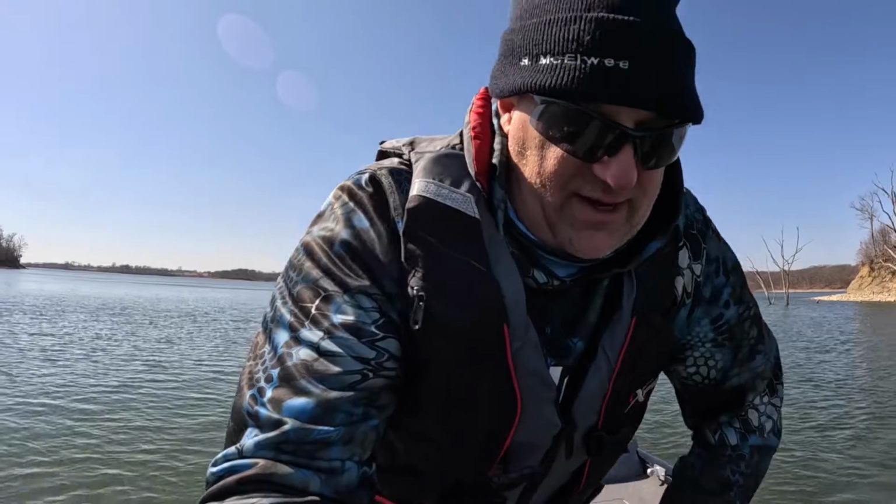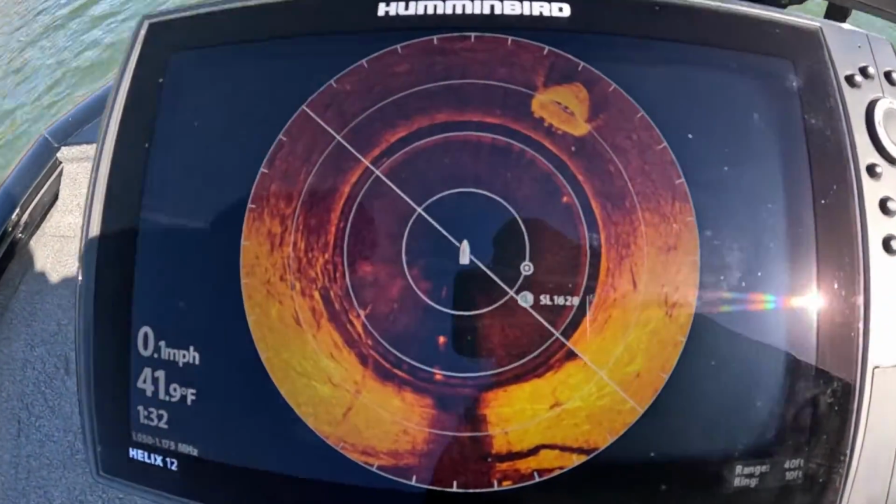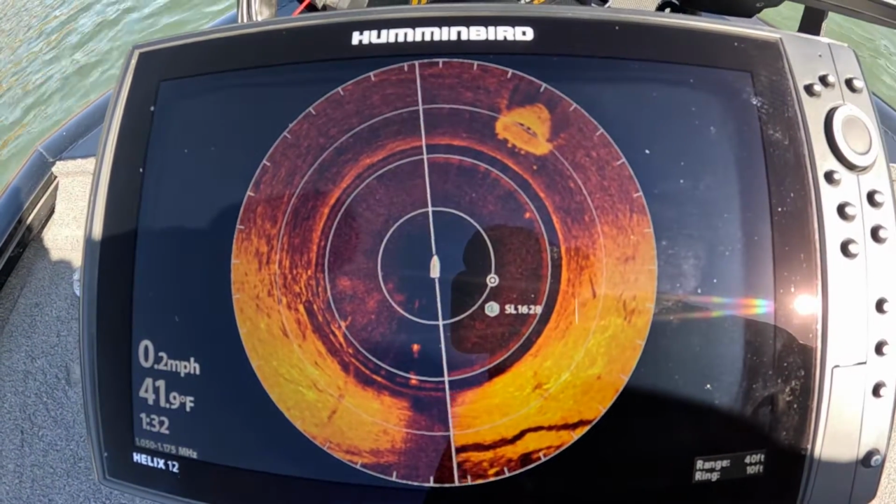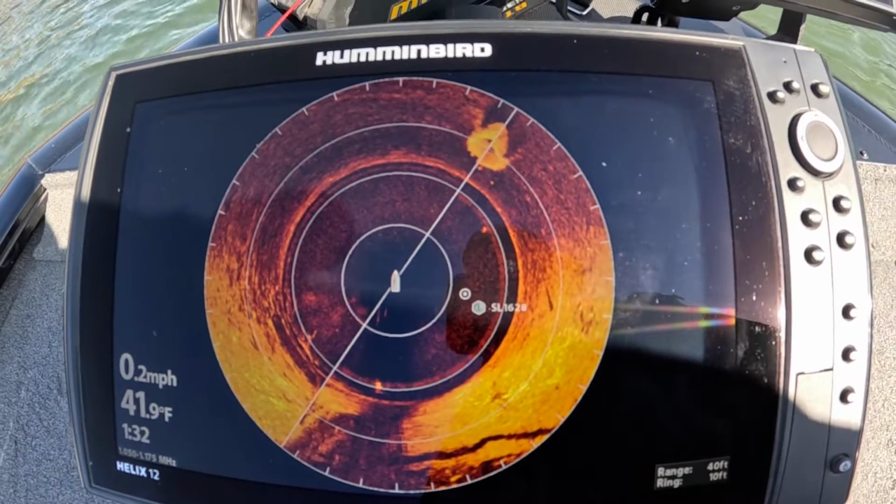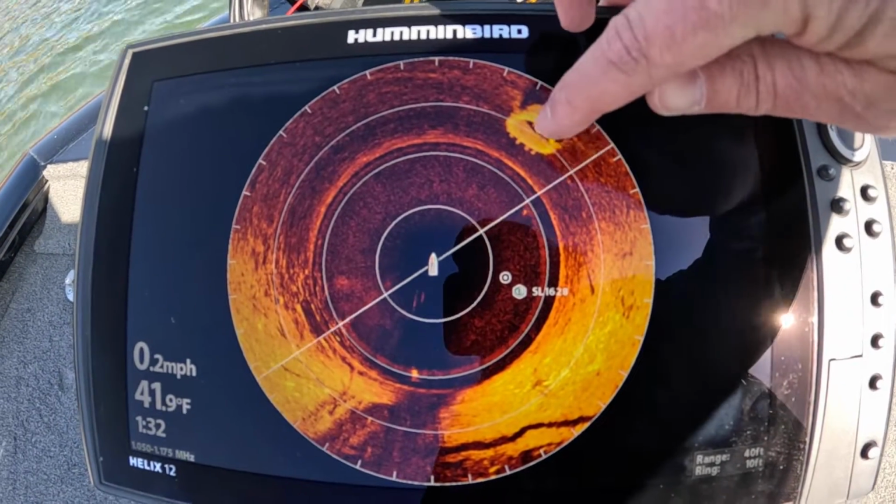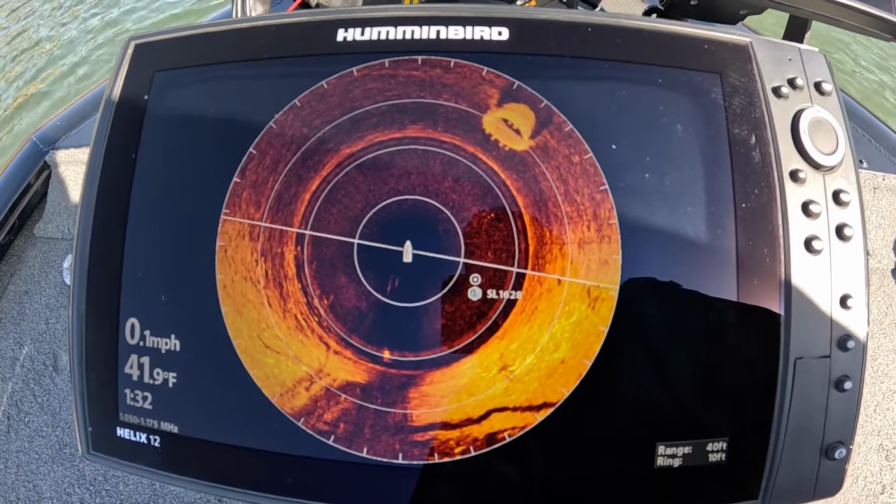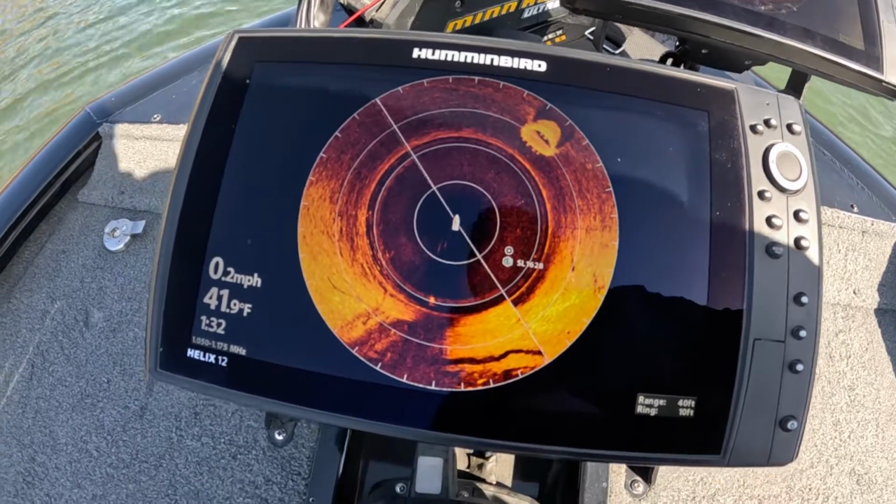We're up here on the front. We got spot lock anchored down again. The barrel or pot or whatever it is that we found on side imaging, here it is on Mega 360. I don't know, maybe you guys can tell me really what that is. It's a really good hard return, whatever it is. It's got a real good image. You can actually see the little bumps on the barrel or pot, or maybe it's a truck rim, I don't know.